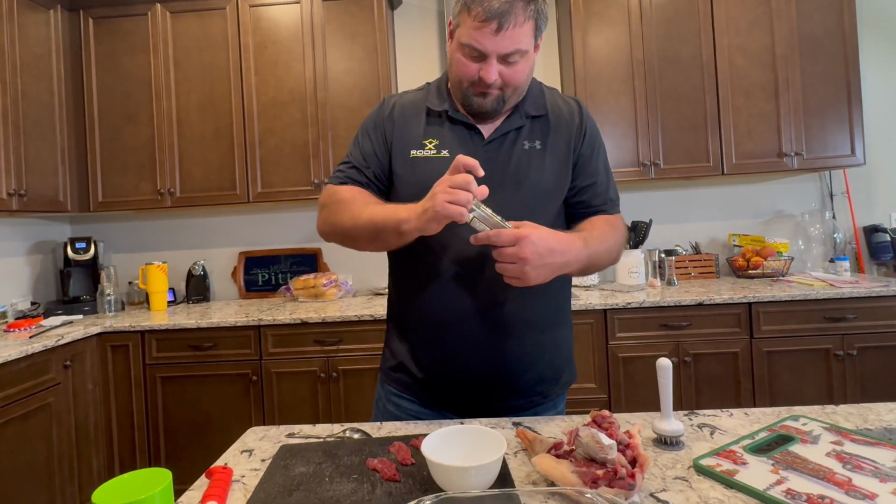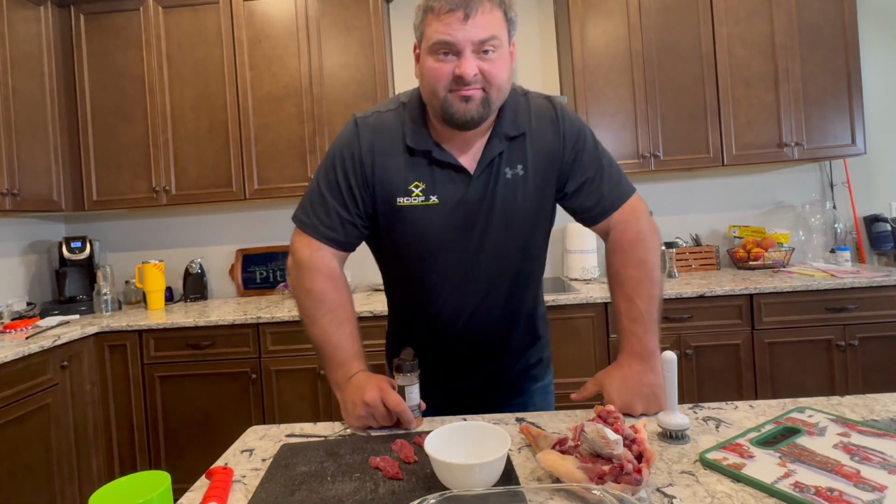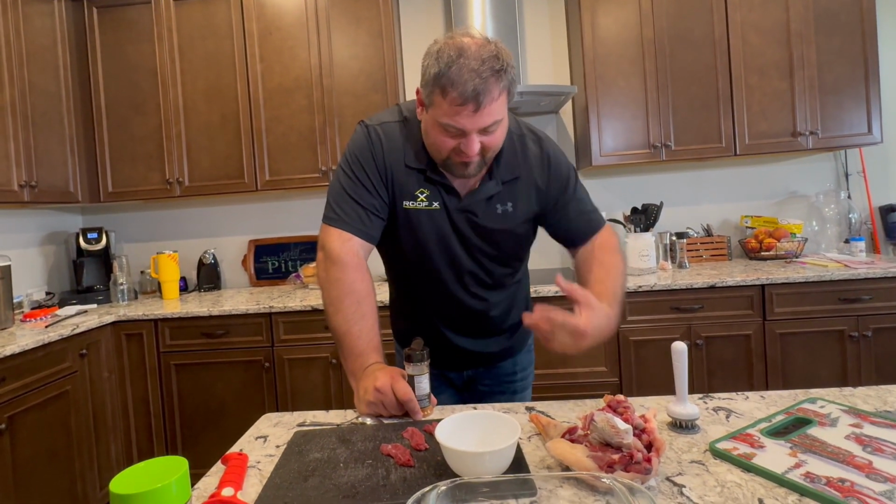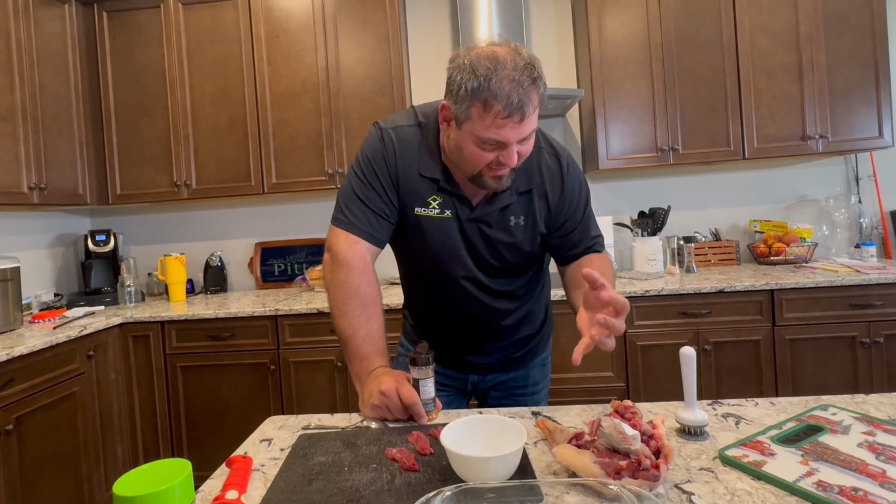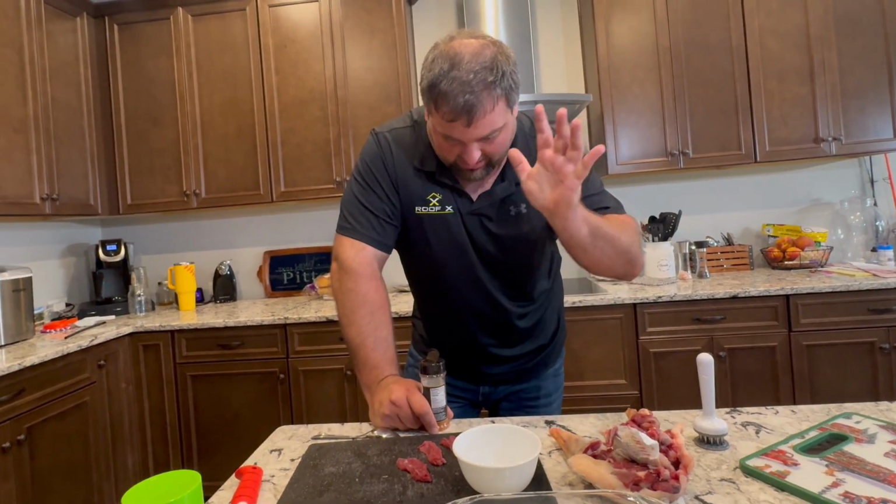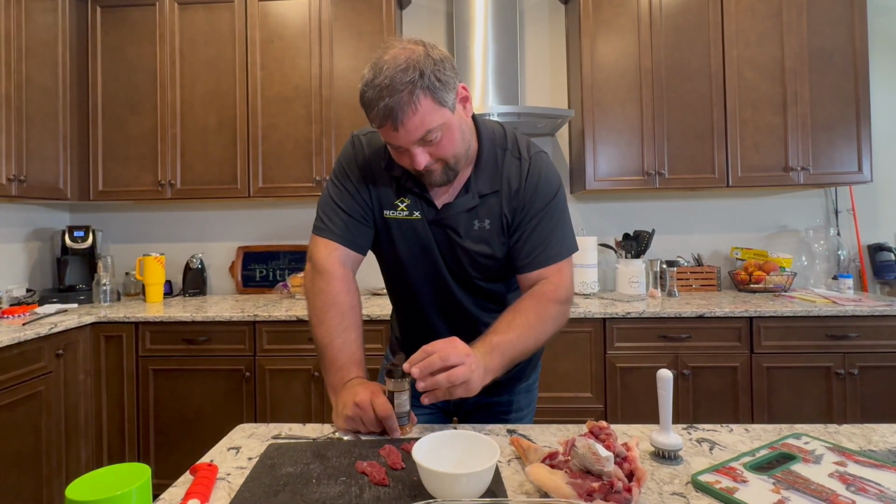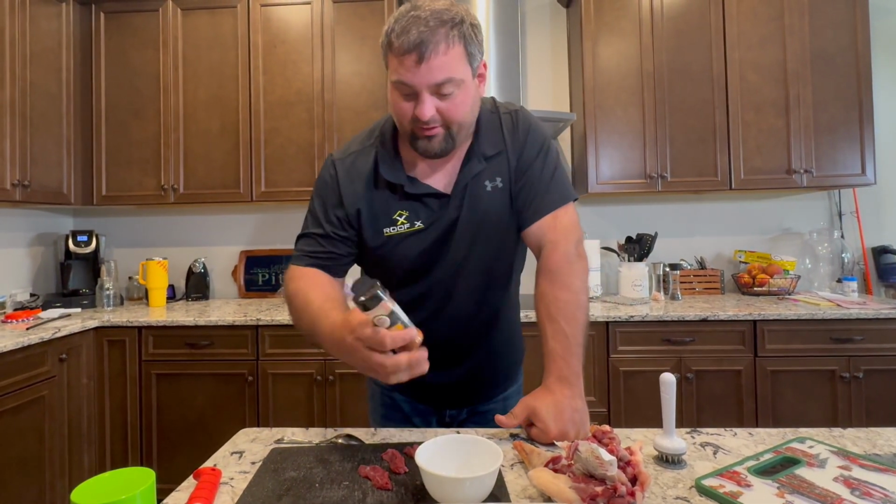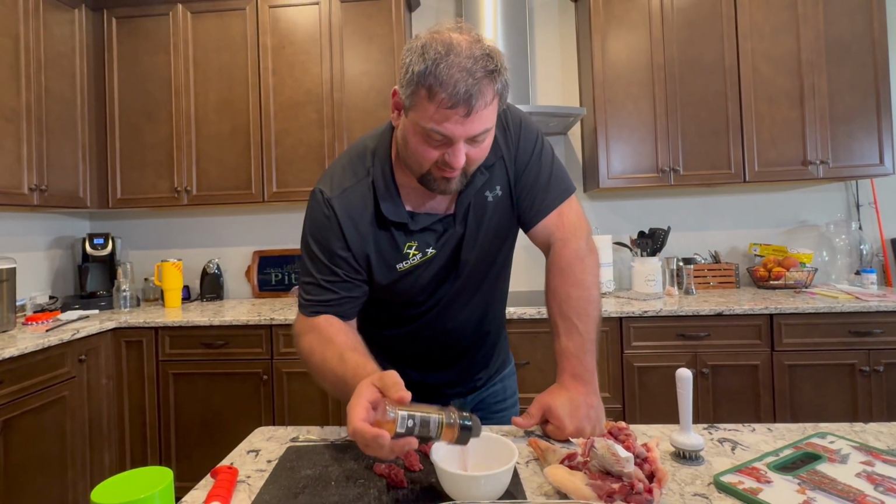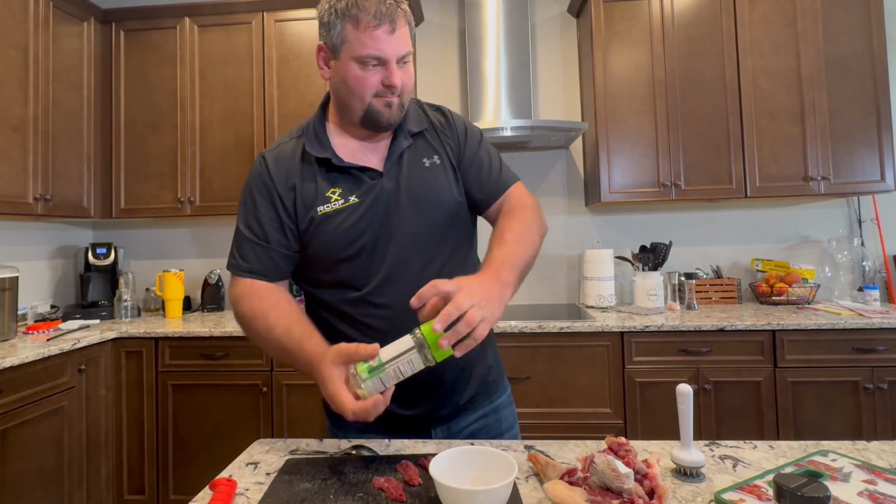Boys and girls, let me tell you this. I'm not excited for this one. That is the greasiest, fattiest mess that I've ever cut up. But it's a catch clean cook, so I have 3 little tenderloins here. I'm mixing up some all-purpose seasoning here. We're gonna do a little bit of that. We're gonna do a little bit of garlic salt.